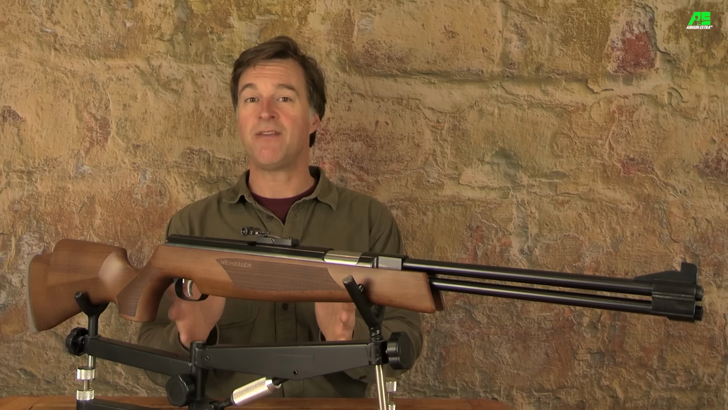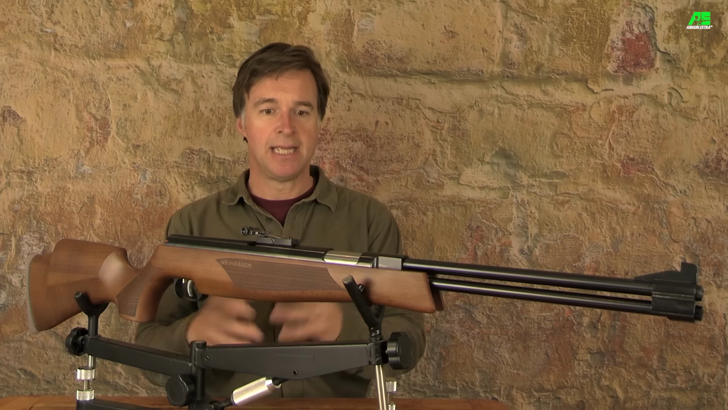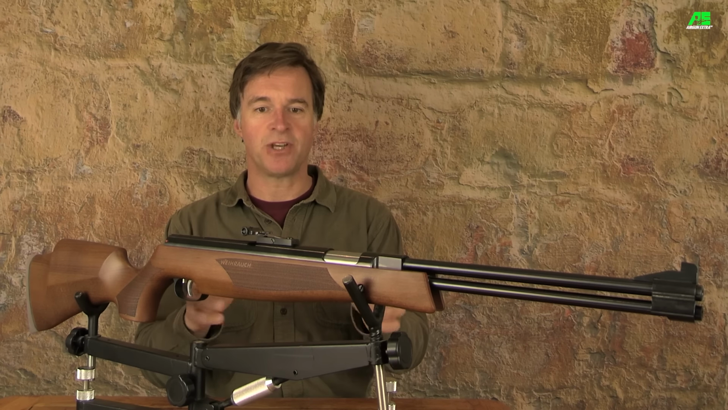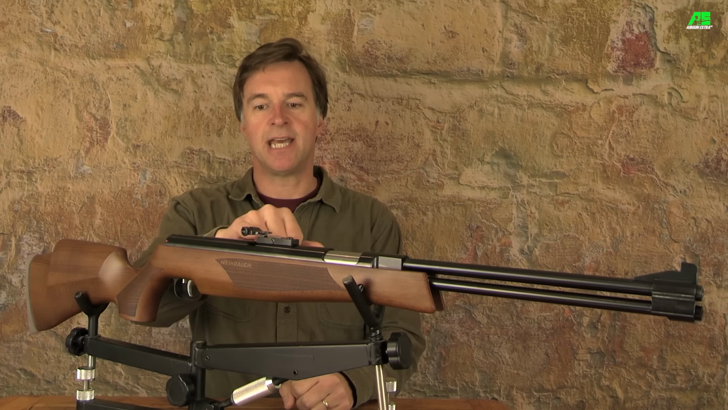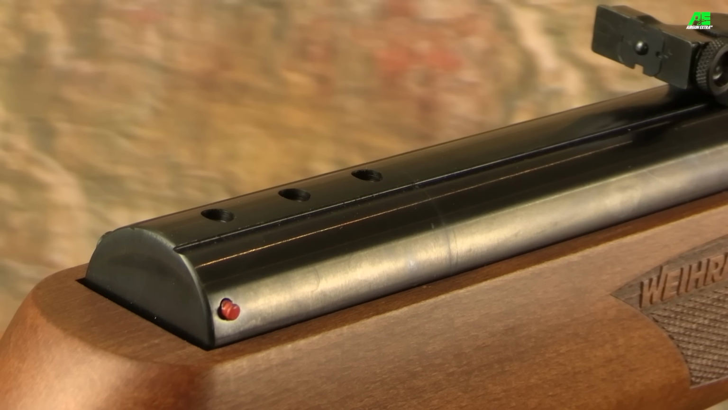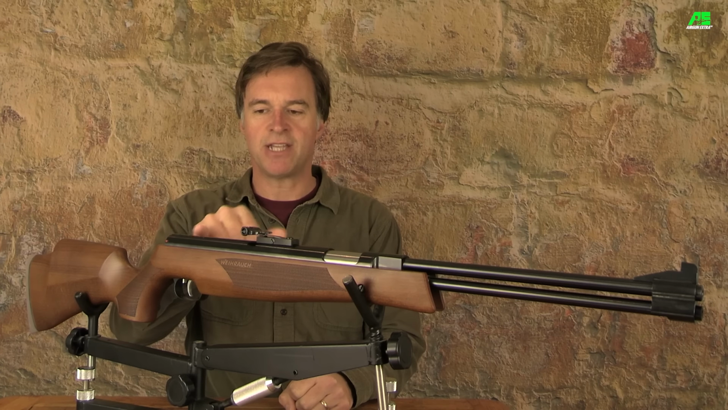The HW77K is more than accurate enough to warrant fitting a telescopic sight. Now, as I've said, the open sights are very simple to remove, and scope mounting is then on that nice long dovetail rail, which gives you plenty of clamping space and also incorporates 3 holes to accept a recoil arrestor pin.